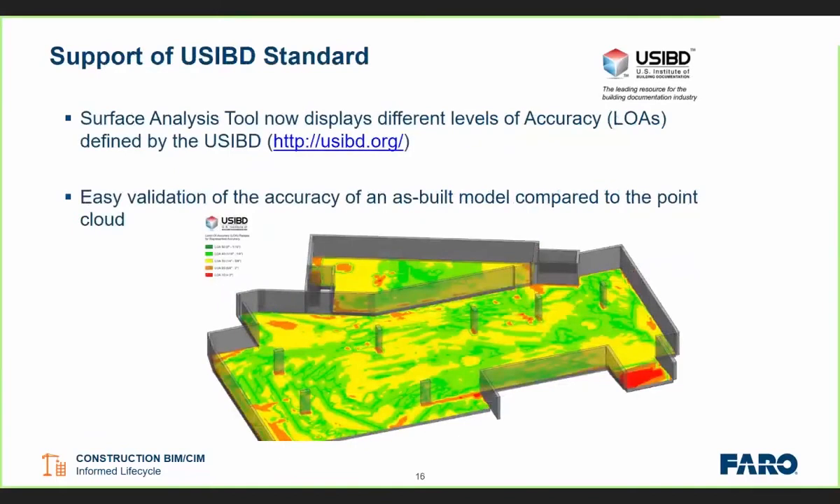In version 18, we did add support of the USIBD standard, which you can see there's a hyperlink on there, and we're also going to provide these slides afterwards, guys, for anybody who wants them. But we can actually now do an analysis based on that standard and provide a level of accuracy report, if you will, or a heat map with a legend, which we can then put onto a sheet. So there are ways to do that as well.